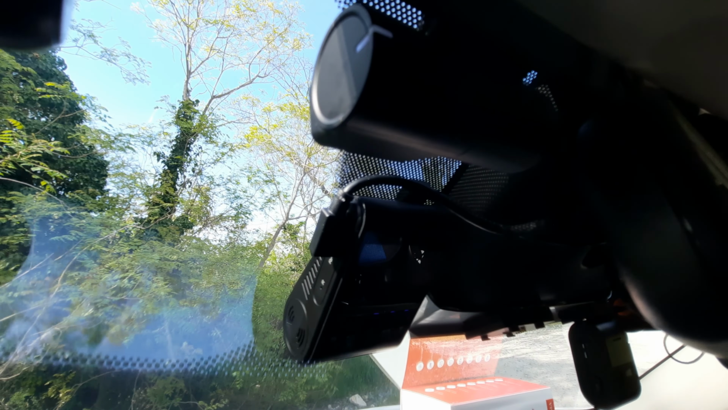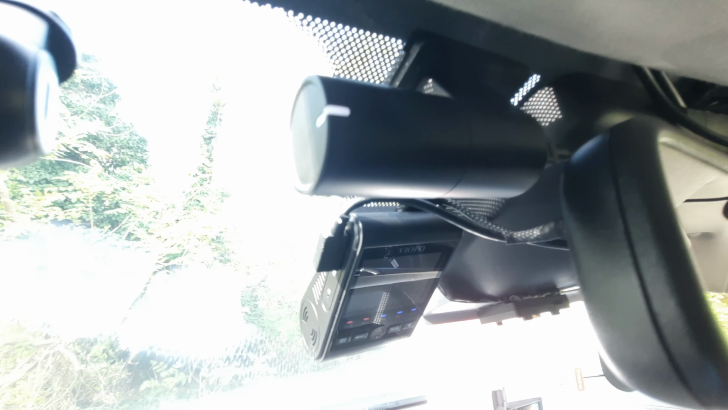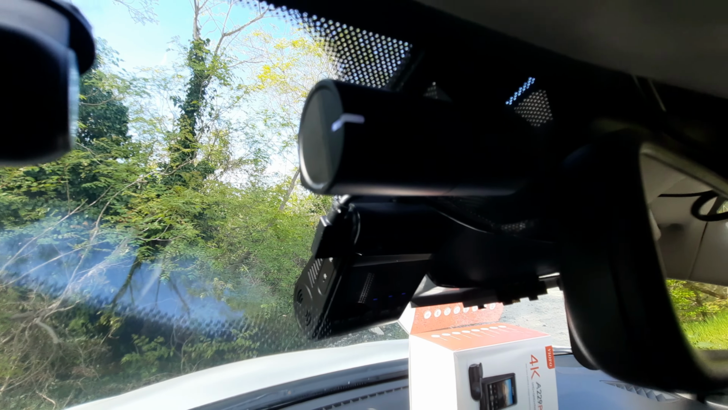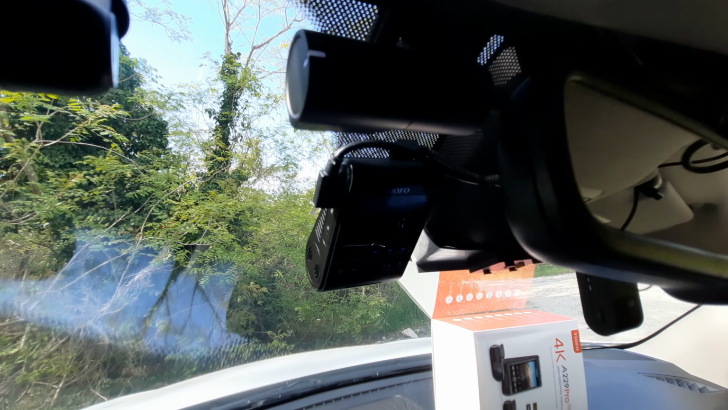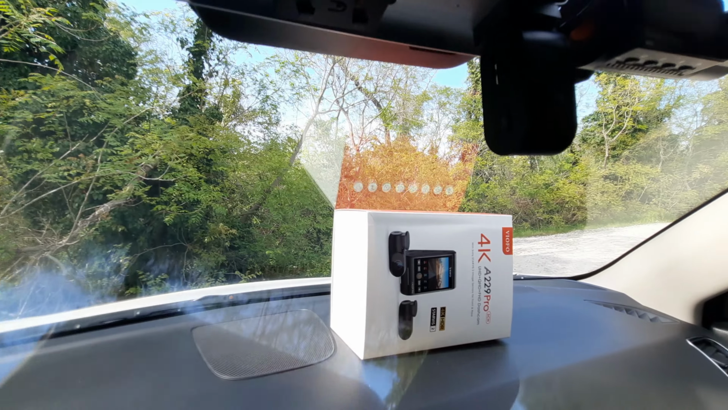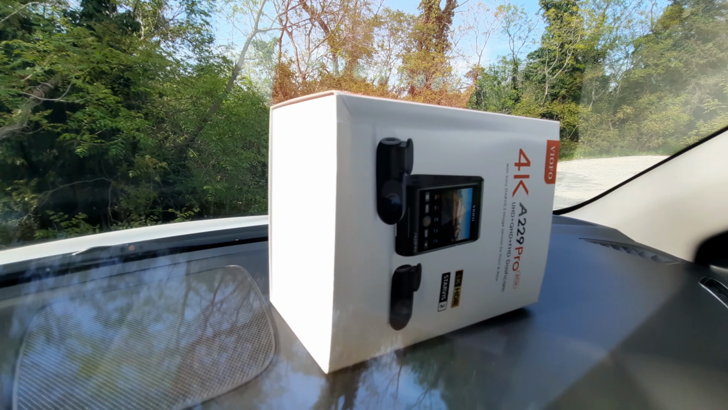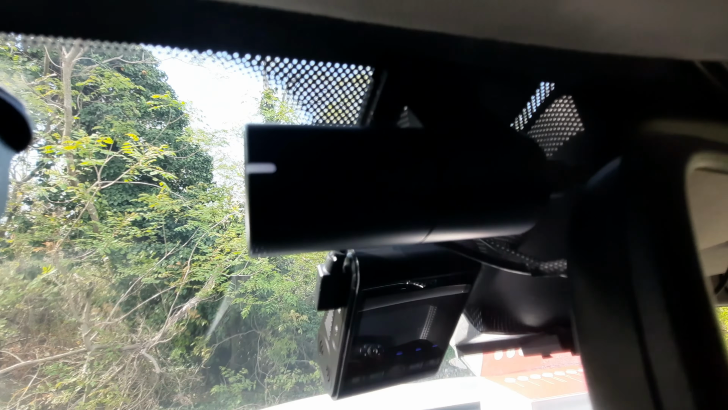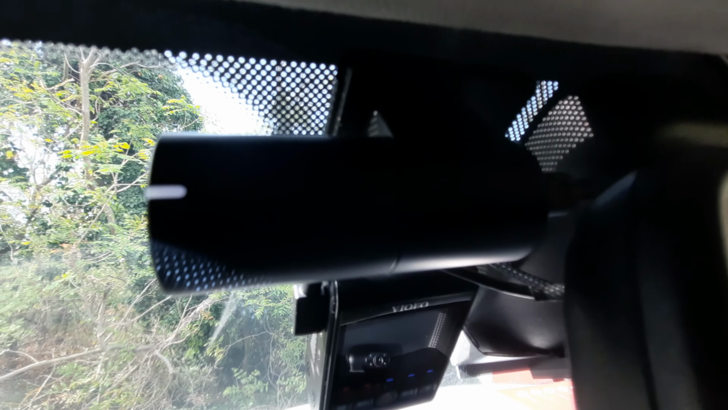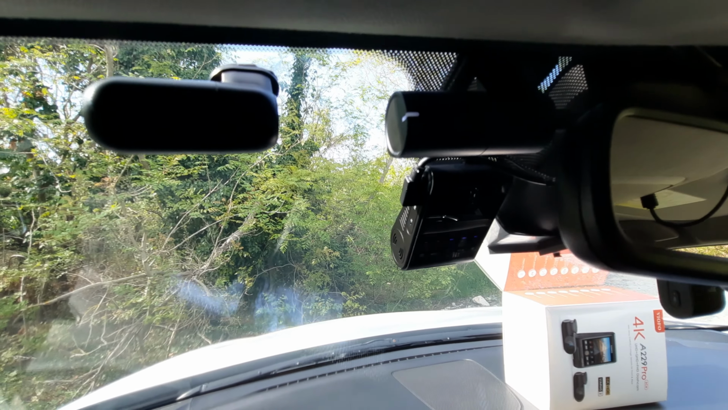In my country, people don't like to record with an interior camera, so these triple channel cameras are not used in my country. But for people who want to record the registration plates, this is a very good option to make this switch, this modification, or to buy directly from Viofo the telephoto camera and the rear camera as full HD.